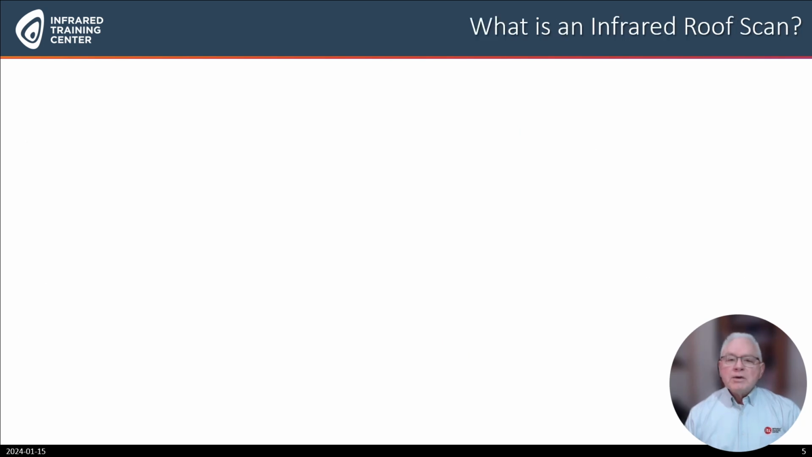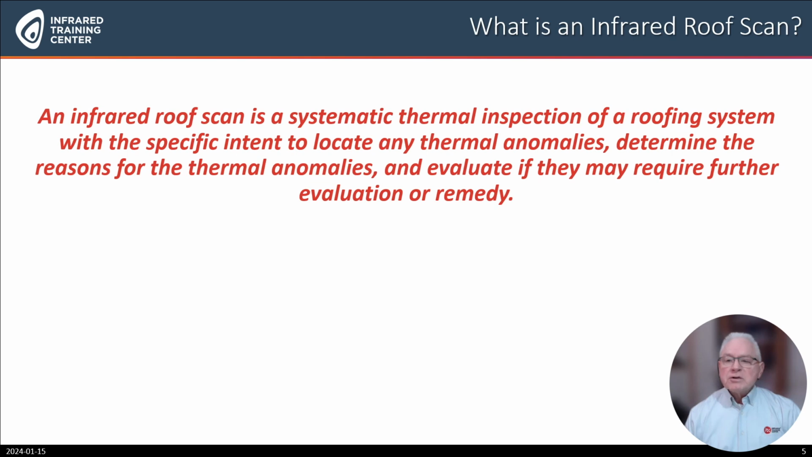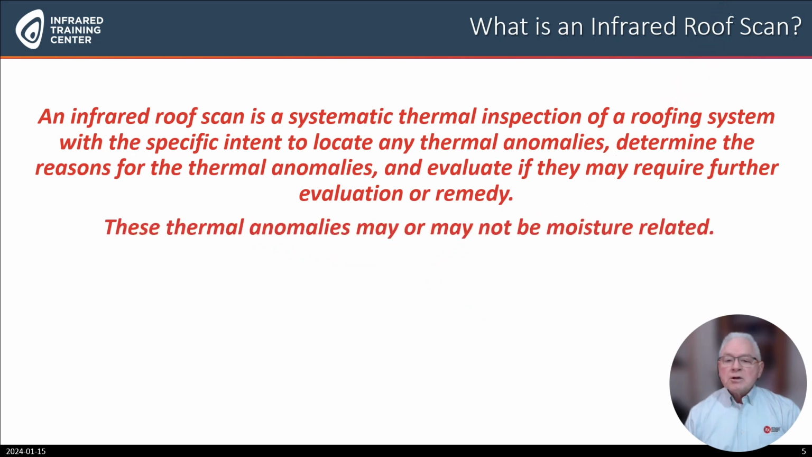First, we have to determine what is an infrared roof scan. An infrared roof scan is a systematic thermal inspection of a roofing system with a specific intent to locate any thermal anomalies, determine the reason for the thermal anomalies, and evaluate if they may require further evaluation or remedy. It's important to note that these thermal anomalies may or may not be moisture related.